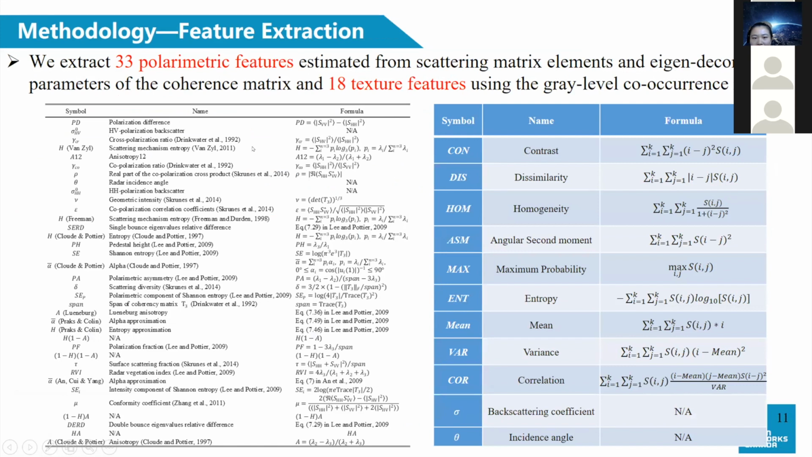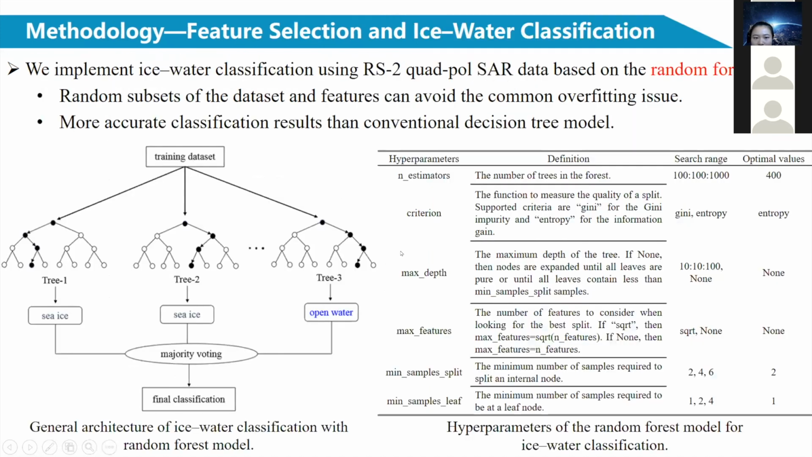For feature extraction, we extract 33 polarimetric features estimated from scattering matrix elements and eigen decomposition parameters of the coherency matrix, as well as 18 texture features using the gray level co-occurrence matrix. The random forest model is implemented for the ice water classification, which integrates a number of decision trees into a forest, and each tree is constructed and trained using random subsets of the data set and random subsets of the features.